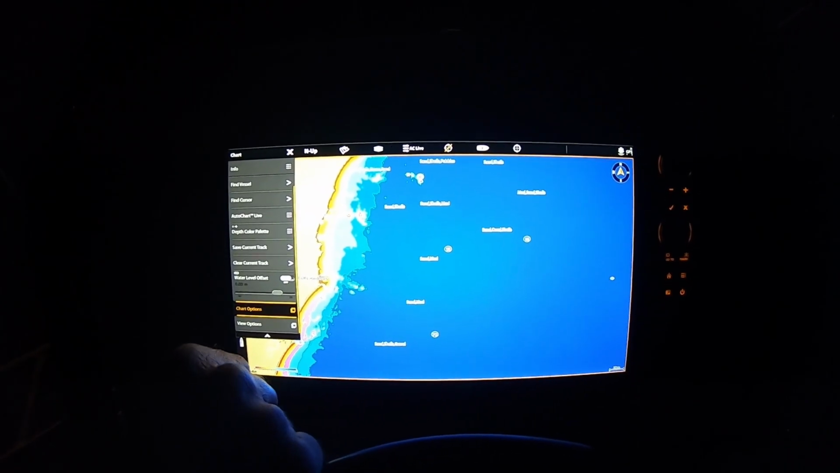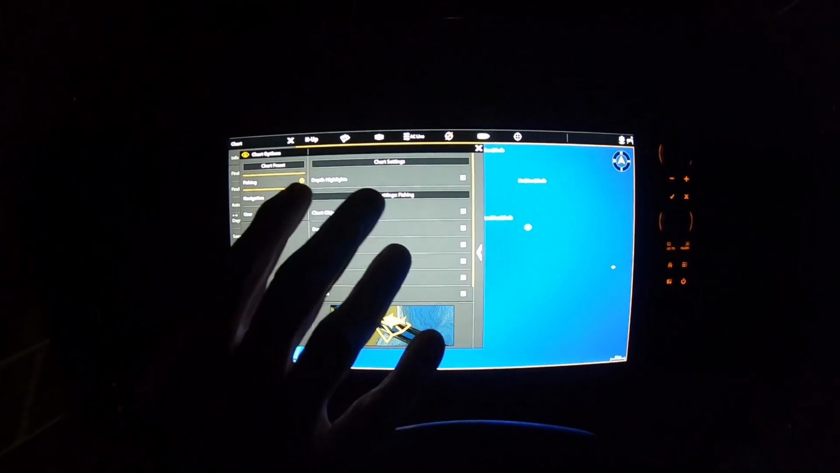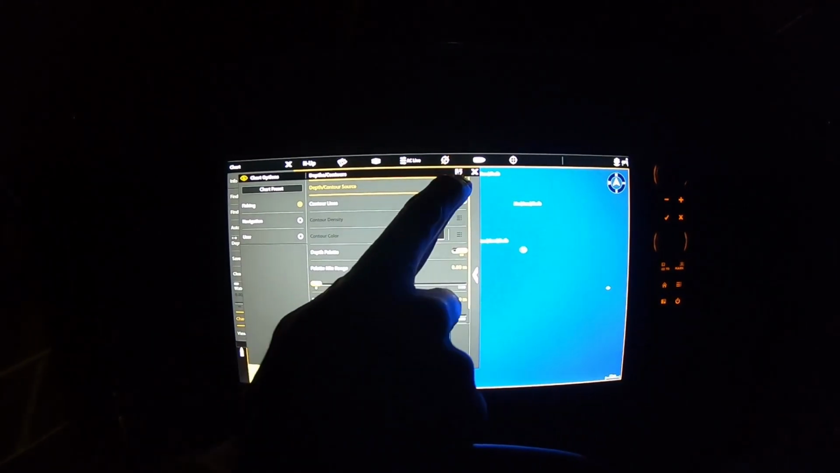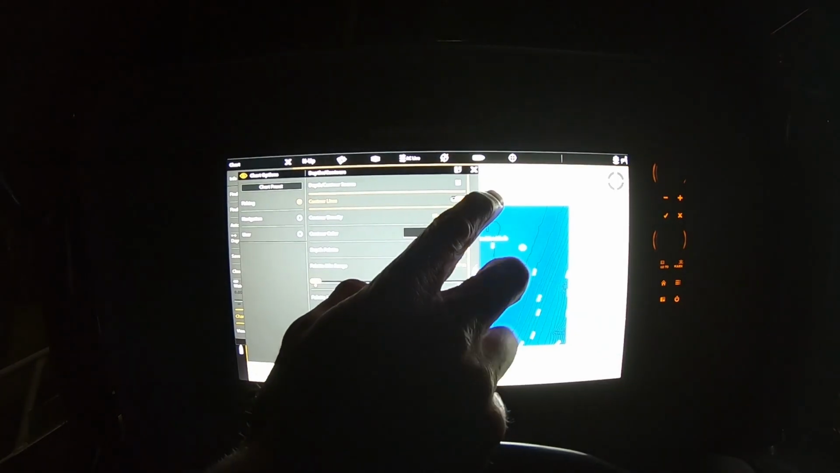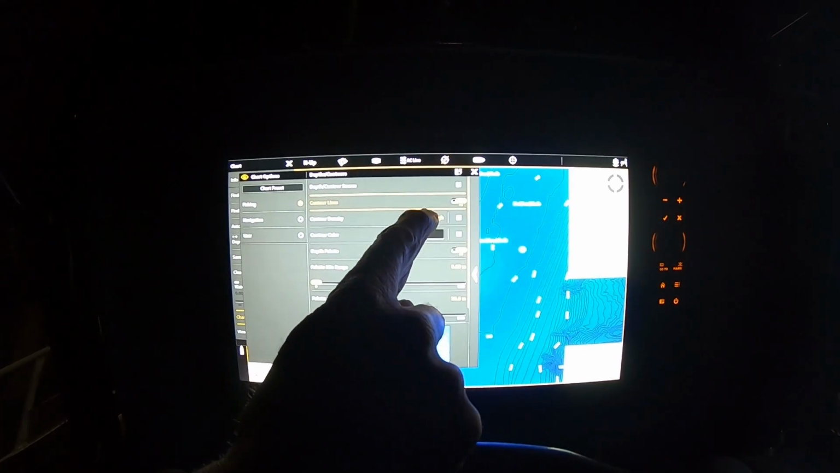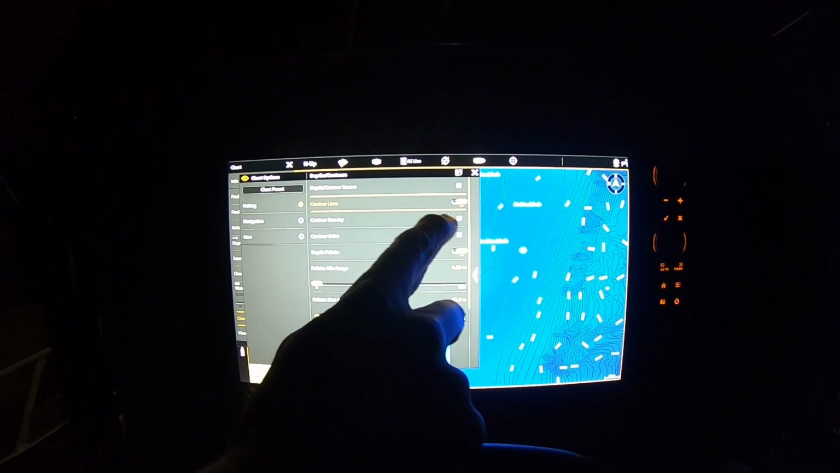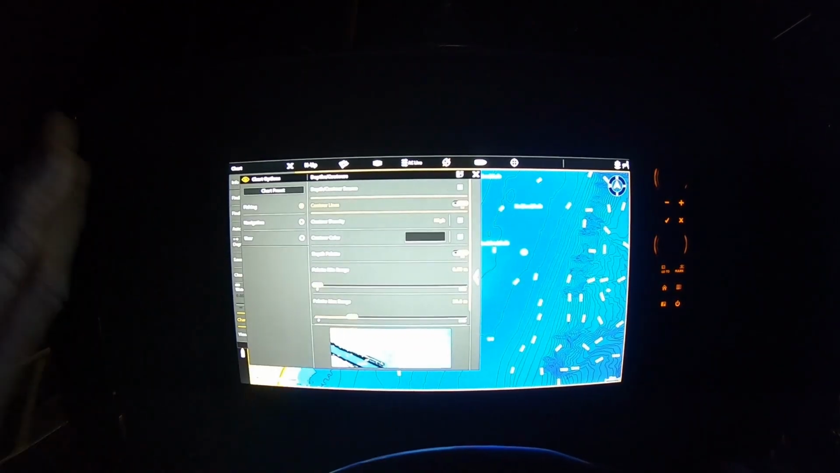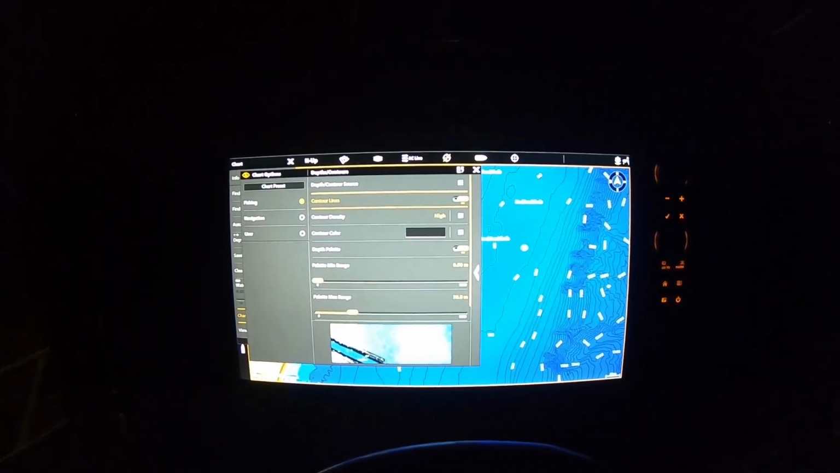Absolutely. So we'll come down to chart options next. And the thing we're going to do in chart options here is we're going to go to depth contours. Now, we're going to turn our contour lines on, and we're going to make sure that our contour lines are on high. And what high does, you'll see, is it gives us the most contour information that we can get.